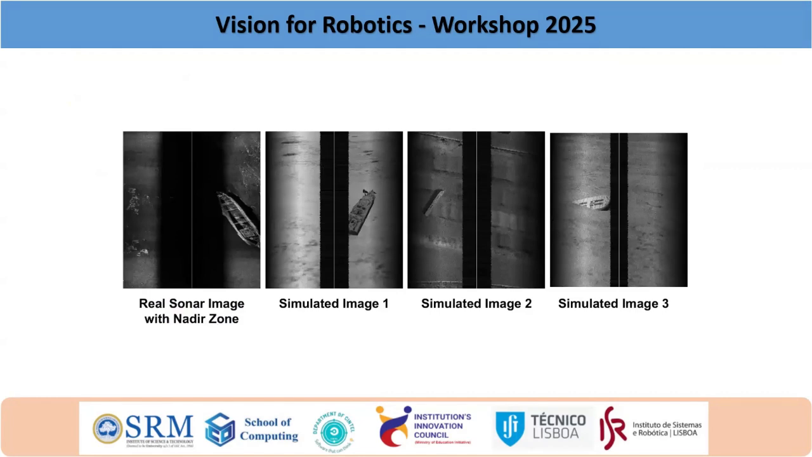And this is the navigator zone. In sonar images, there are different types of sonar, like forward-looking sonar, side scan sonar, and multi-beam sonar. Here we took side scan sonar. Side scan sonar is helpful for identifying objects and for seabed mapping. This is the real image of the ship, and this blind spot is called the navigator zone. This is our simulated images.